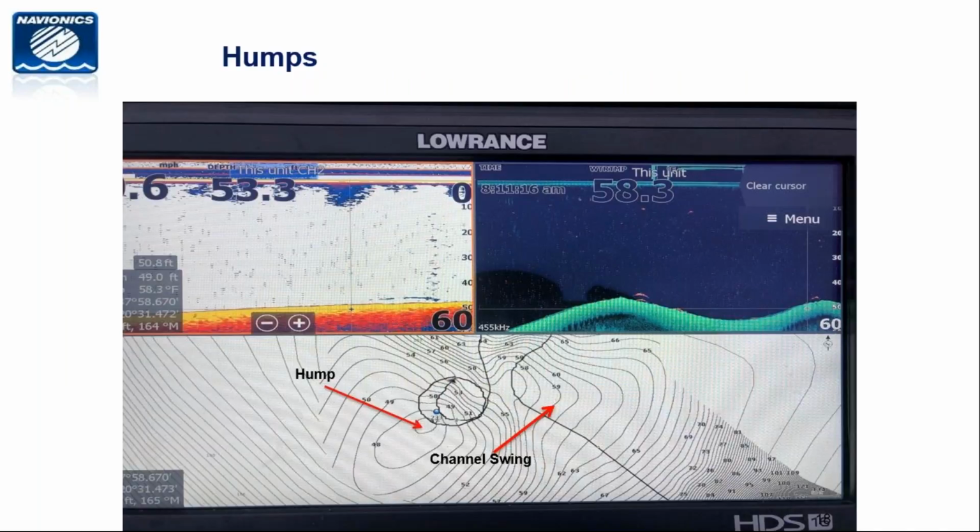When you fished Havasu, did you use your graph to give you a line to run to the river? Yes. I don't have any screenshots of Lake Havasu, but there's a sandbar to get into the river. And absolutely, I used my graph to run the channel to get into the river, so I didn't get stuck on the sandbar. Let's see if there are other questions down there.